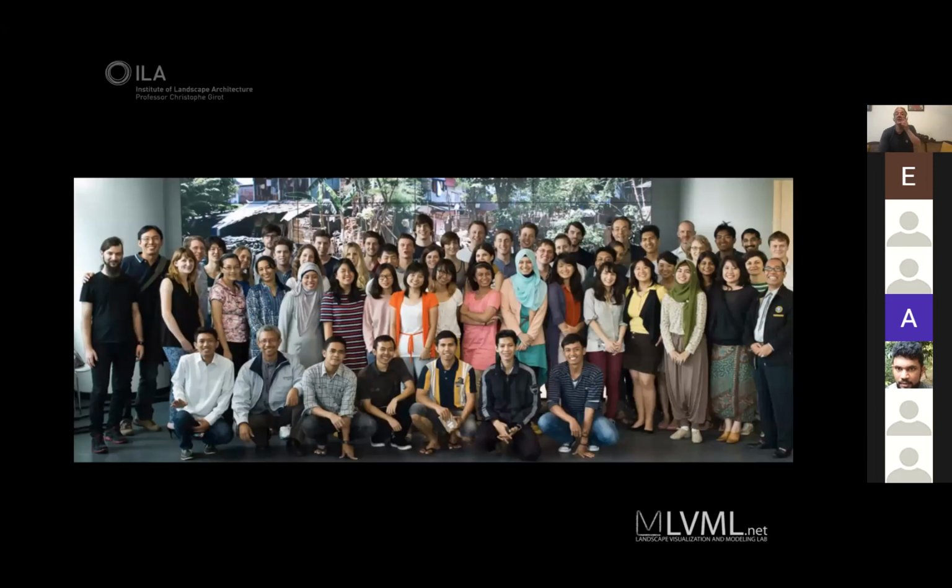This was the whole team. We have students from Singapore, from the University of Indonesia, and from the ETH Zurich, from Switzerland, all mixing together and working on this very exciting project. That was about 7 or 8 years ago.